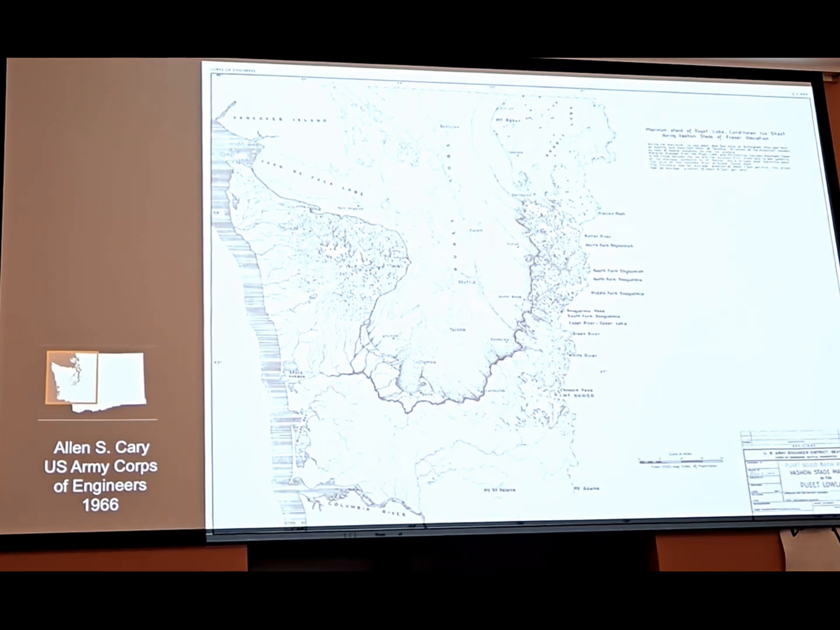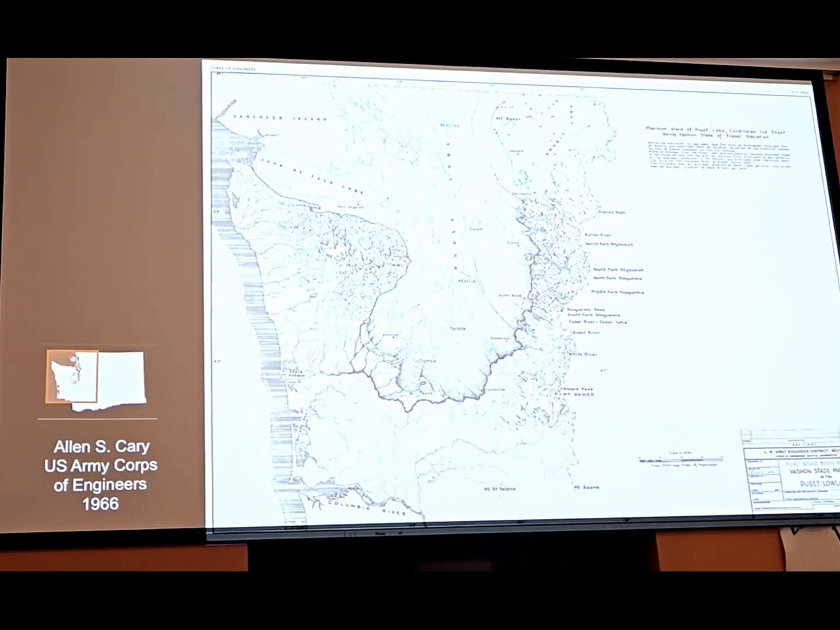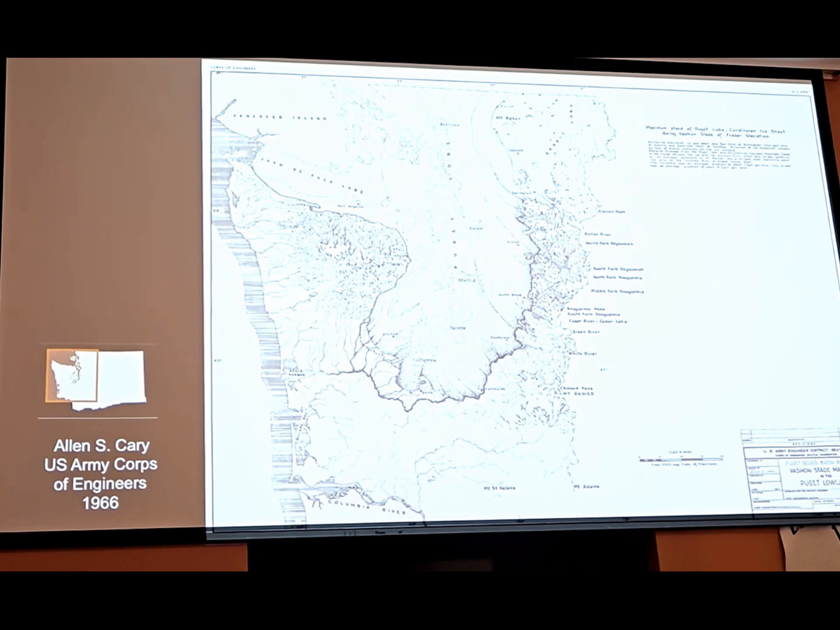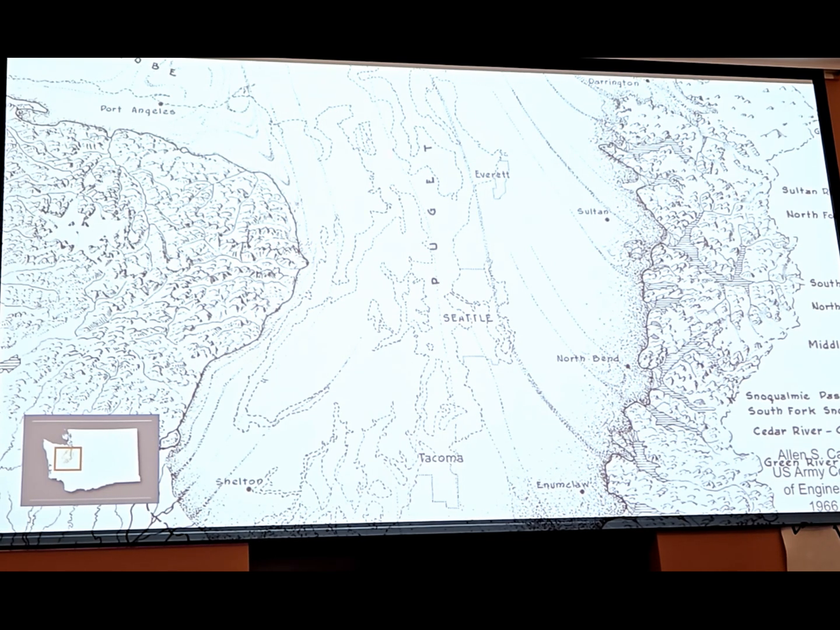So this is a beautiful 1966 rendering of the Puget Ice Lobe by Alan S. Carey of the U.S. Army Corps of Engineers. We'll zoom in a little bit here. So here we are underneath the ice up here. You can kind of see Puget Sound outlined in those dotted lines.